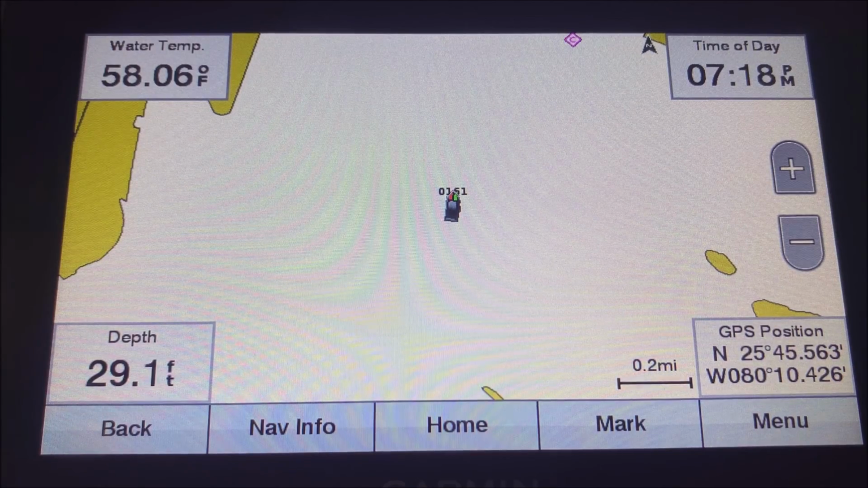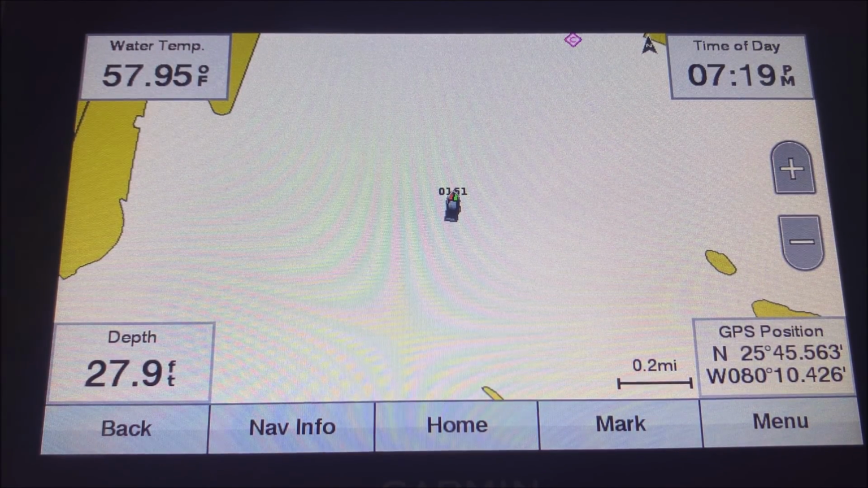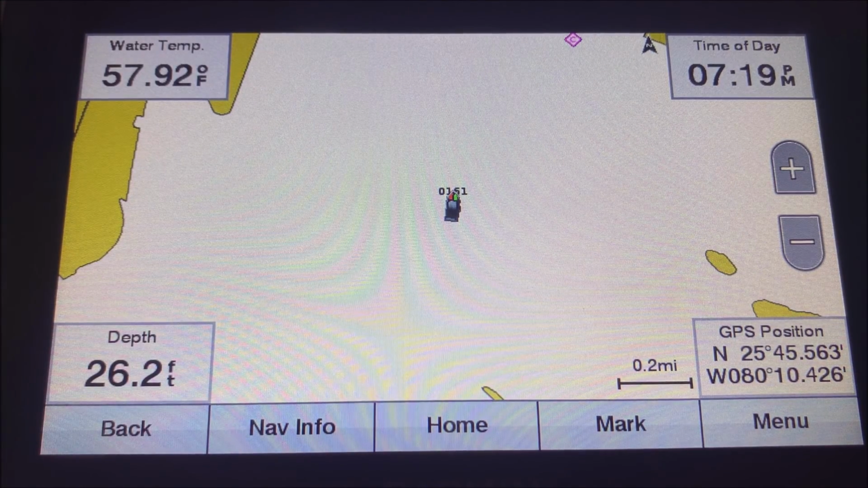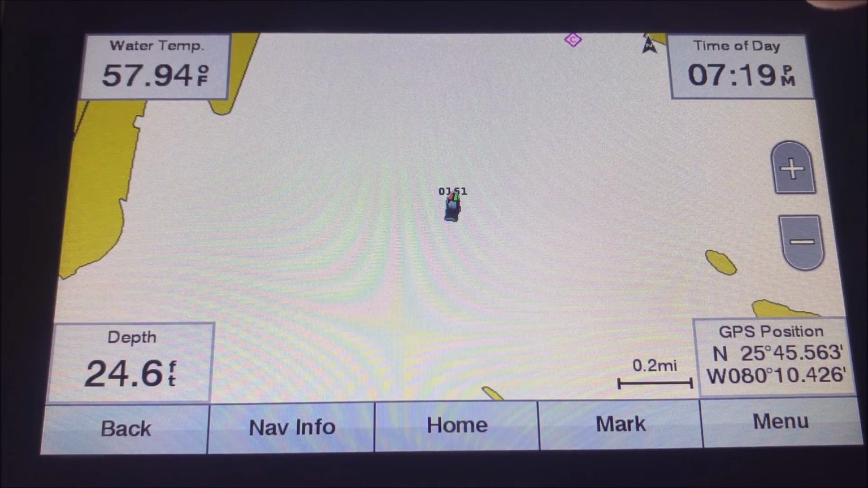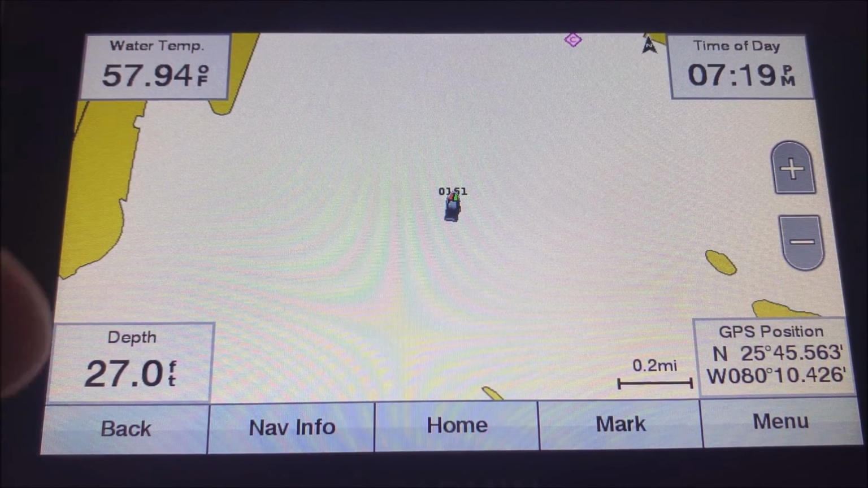So the next useful feature I think it's a good thing to know how to do is to change your map orientation. You can have your map orientation in a couple of different ways. You can have it where it's north up, like I think it is right now. You can have it where it's course up, and a couple of other different ways. And what that's going to do is either your boat's going to move without the map moving at all if it's in north up, or if it's in course up, then the map will move with you.